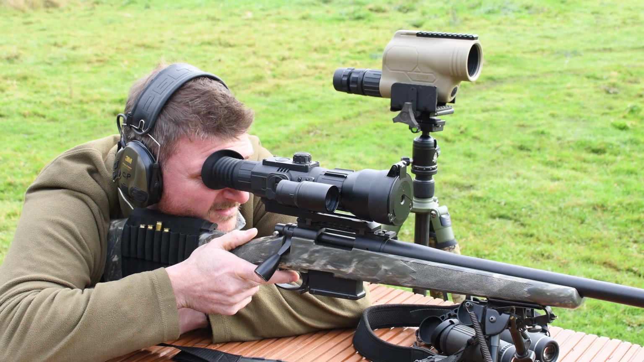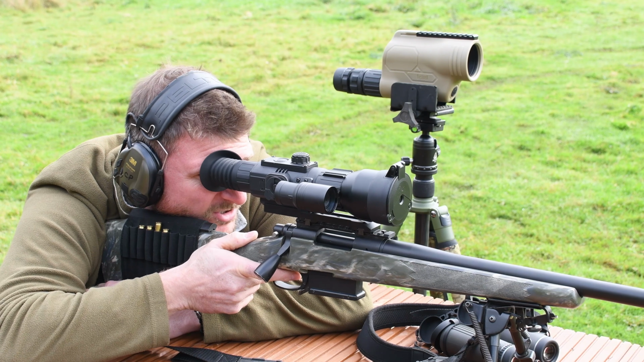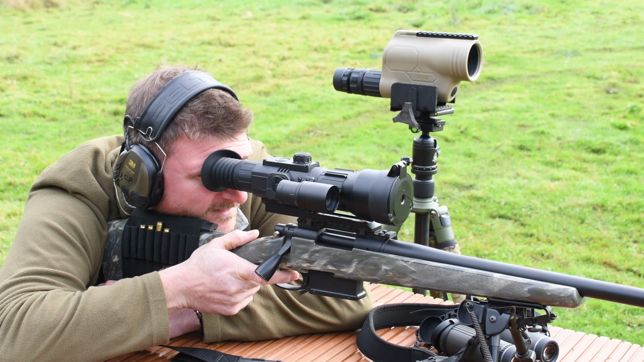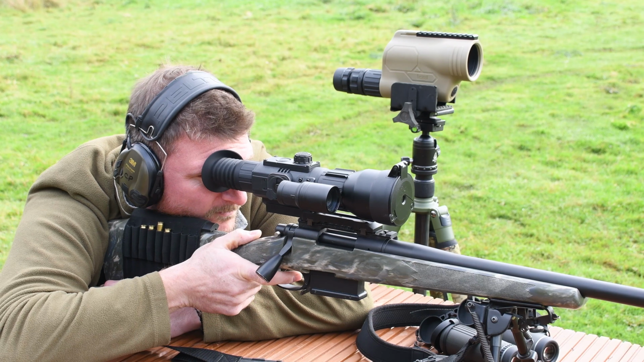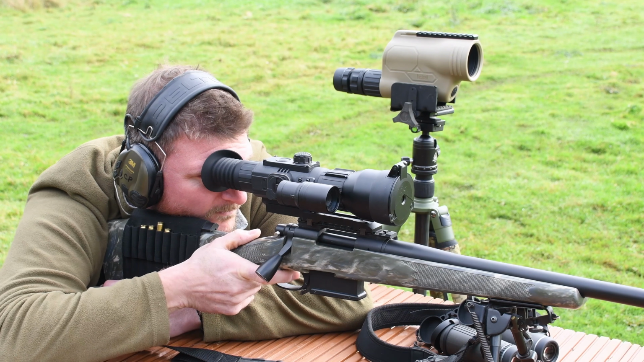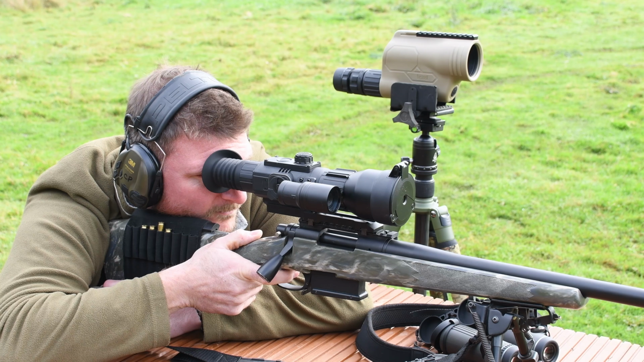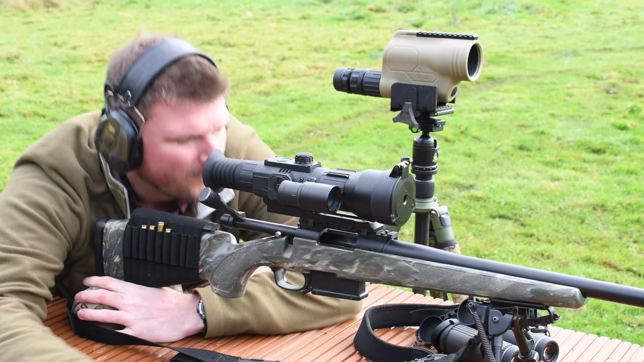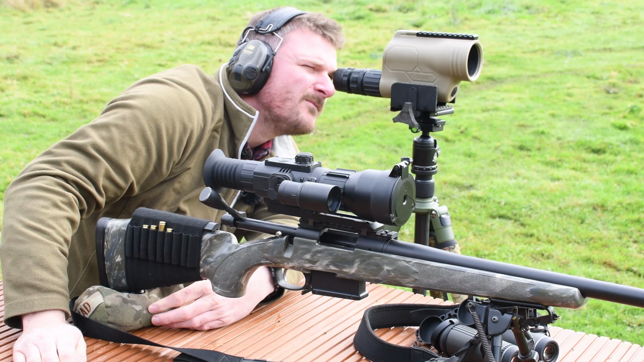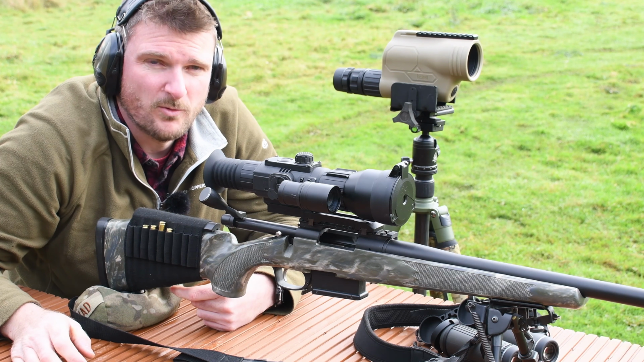Fresh target, 3 rounds. I've changed to a black spot because it gives me a little bit more contrast against the white background for daylight. Okay, I'm very happy with that. I think I just want 1 click upwards.